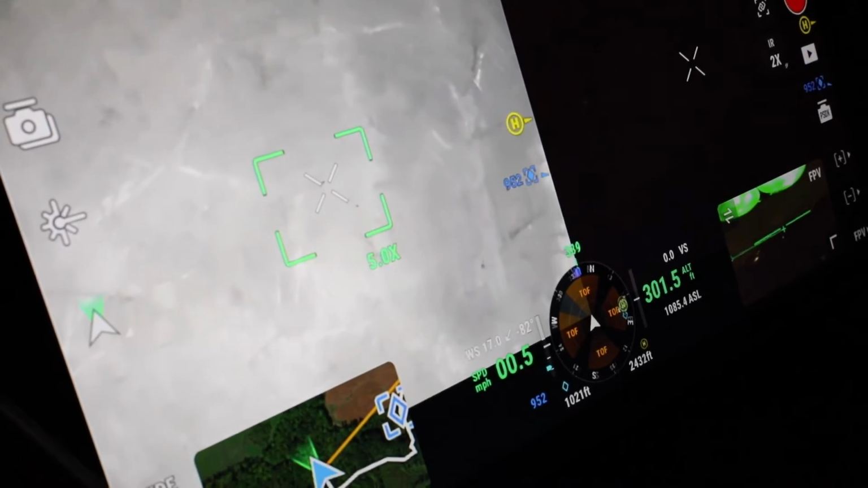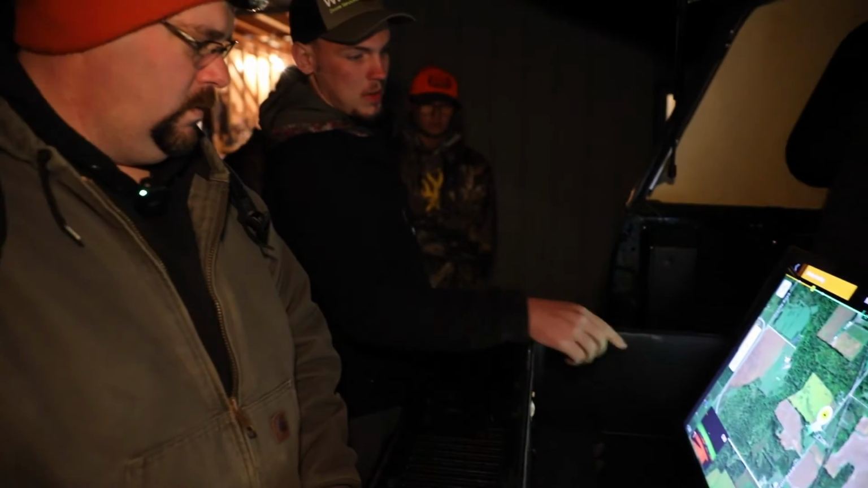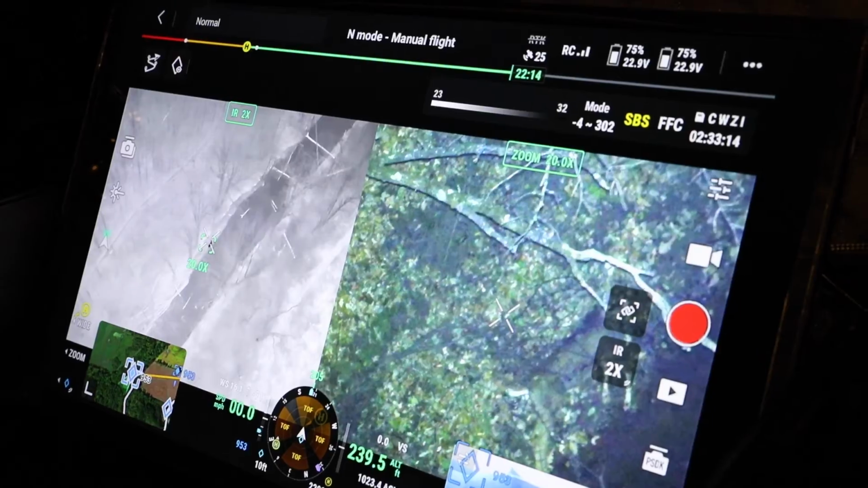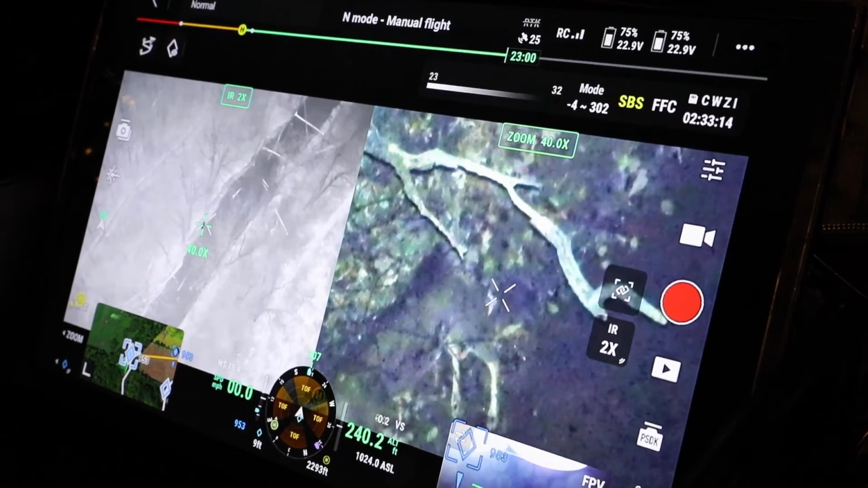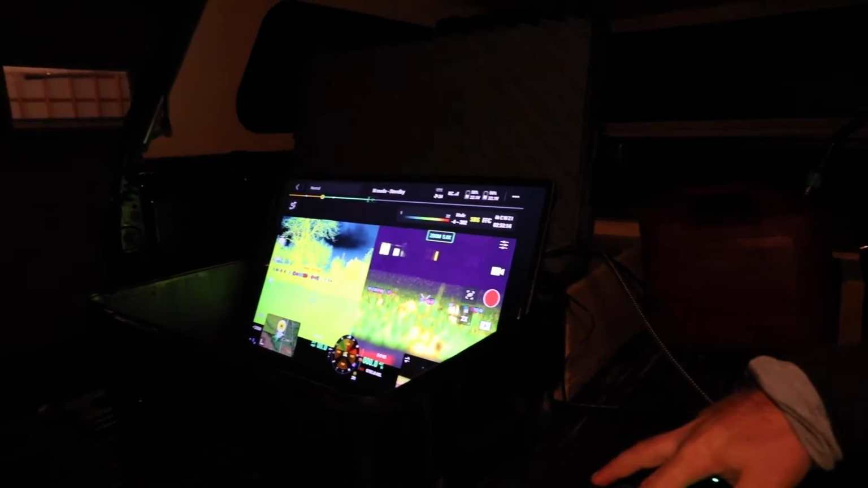Yeah, so typically we just go out and we try to follow where the hunter tells us they found last blood, what direction it went. So we'll search in that area first, and then kind of expand out that search from that area. I'd say it's one of the faster ones that we've done. Usually it takes a little bit longer. Usually a full set of batteries on the second set is what I'm hoping for. Usually you can find them within that first hour.